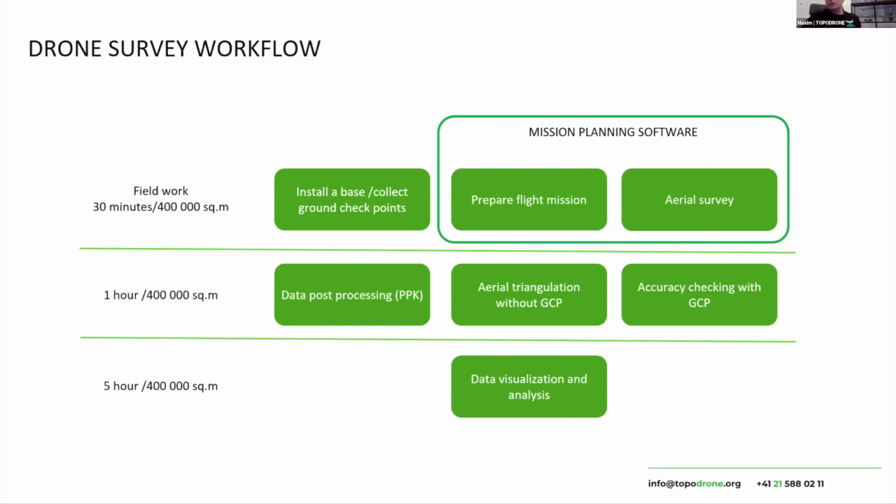But with LiDAR, you will get a three-dimensional point cloud, which can penetrate high grass or forest, and you will get this point cloud within 20 or 30 minutes after the flight. So when we make a survey, usually we have two people in the team. One guy is looking after the drone, and another one is processing the dataset. So during field work, we already process all the data.